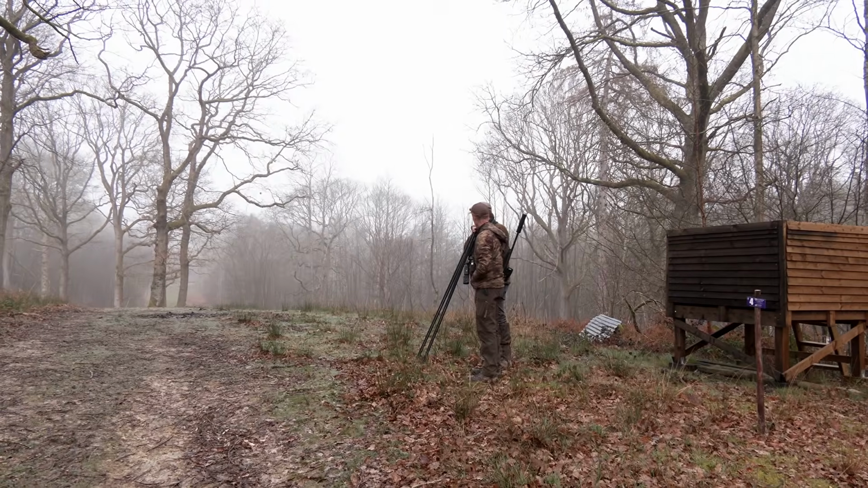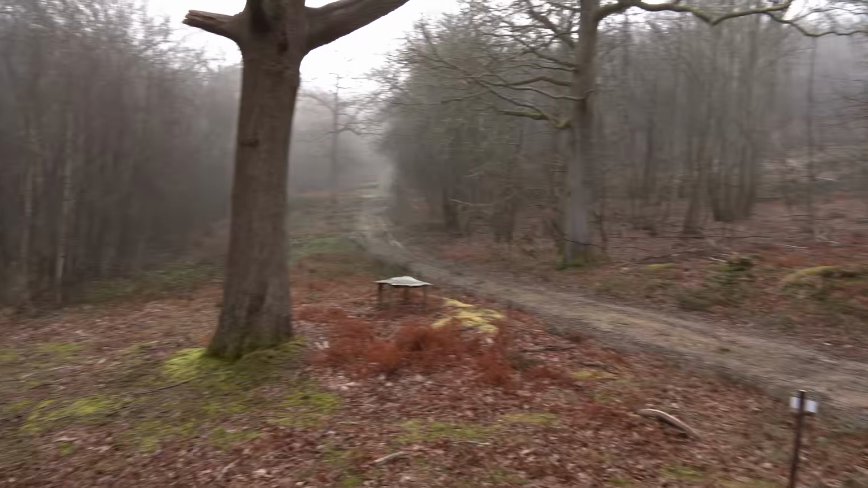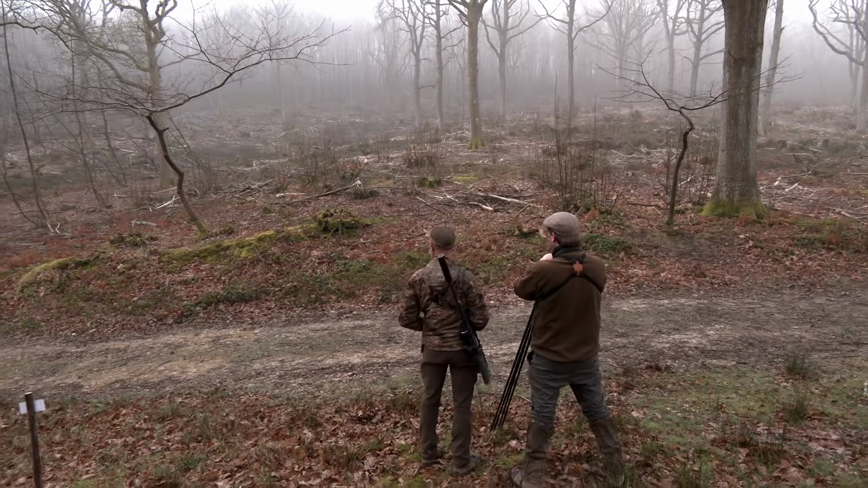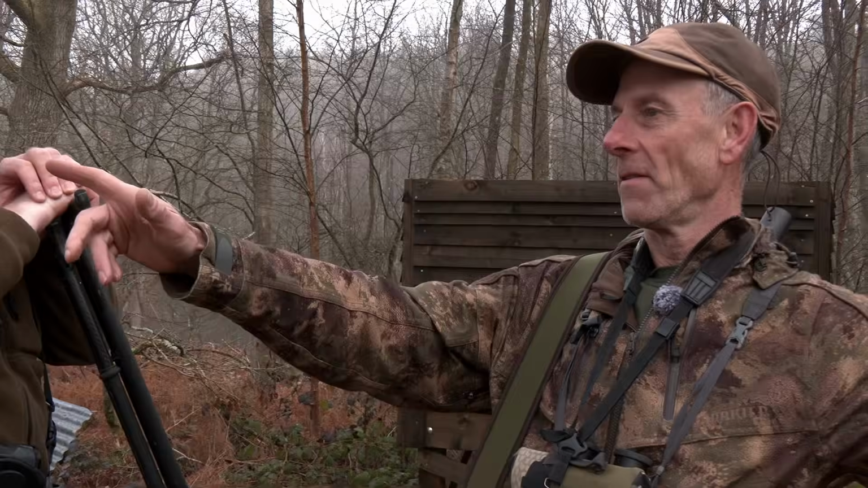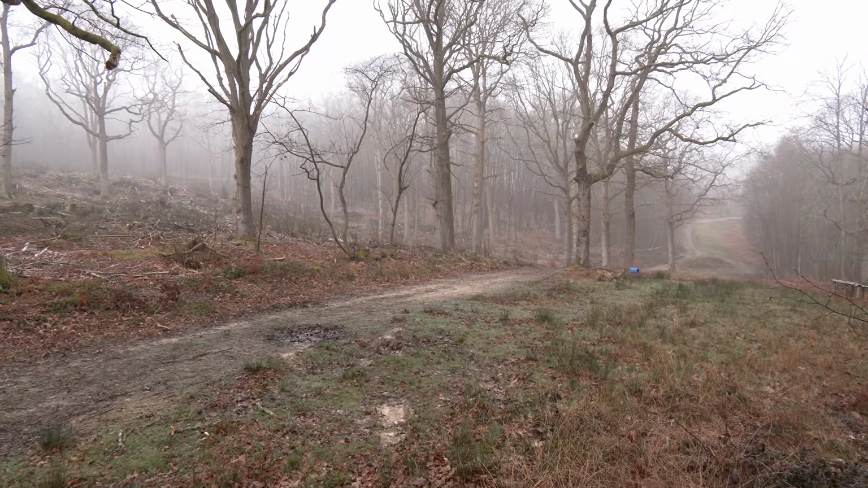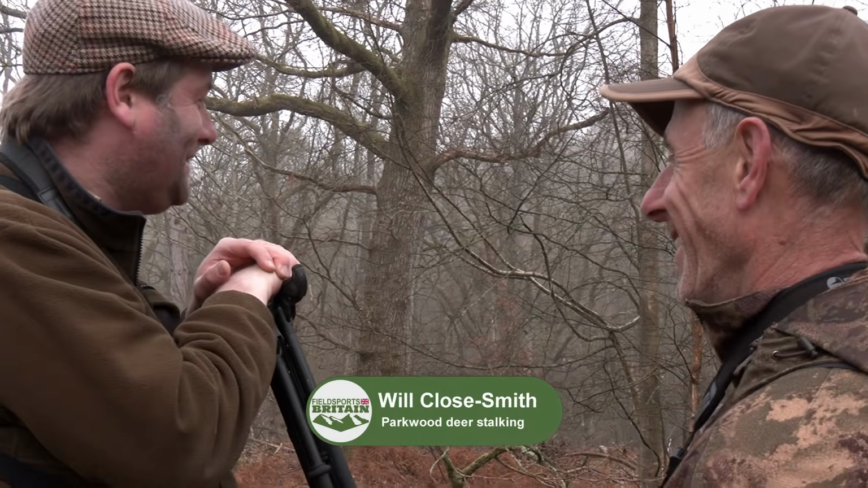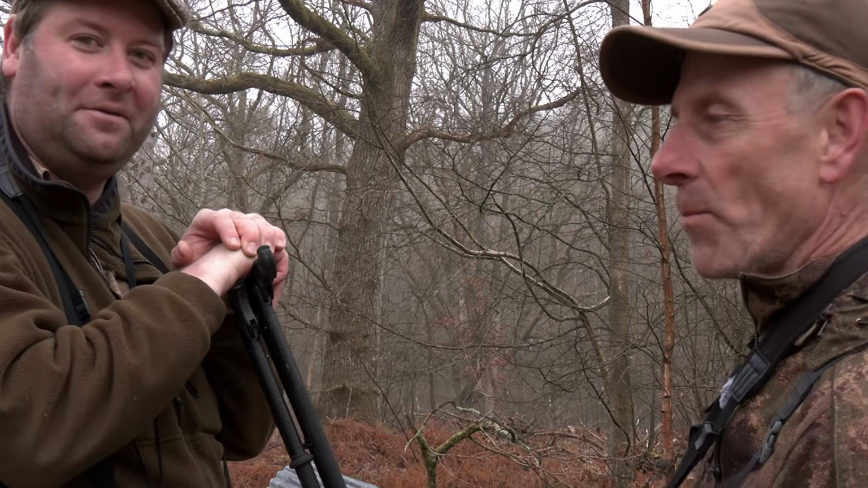We end the morning stalk, where we'll probably end up this evening, in Will's well-presented high seat with views along rides on both sides and clear fell in front. You've got the most amazing shooting gallery. It is. It's beautiful, isn't it? You've got clear fell here. It's incredible. And you've got quite a few of these, have you? It's a 3-seater as well. But yeah, I've got 3 on this estate and building a few more over the summer.